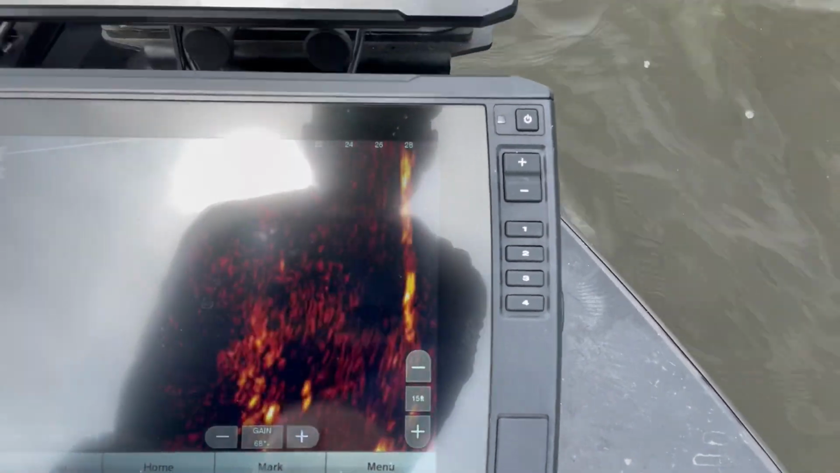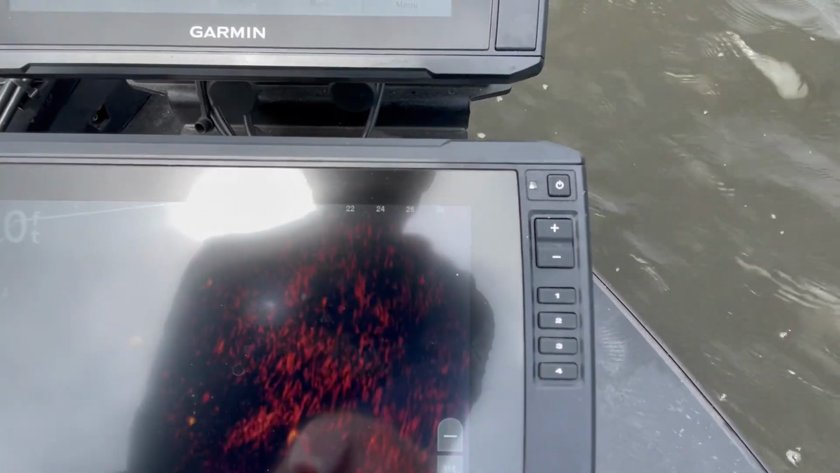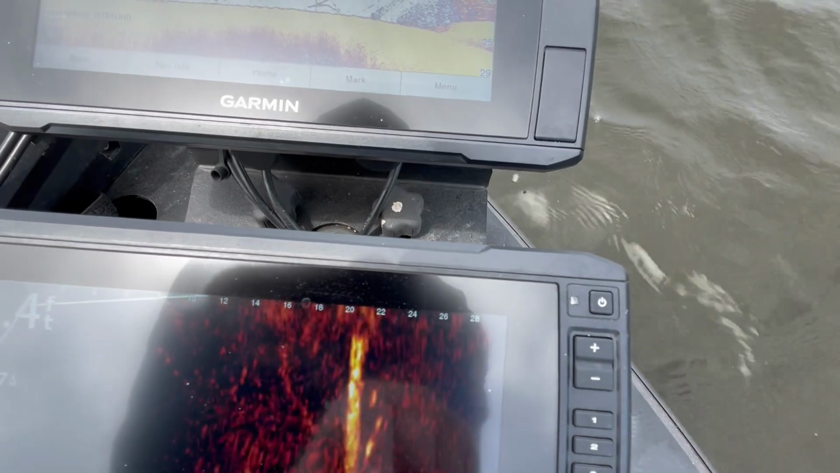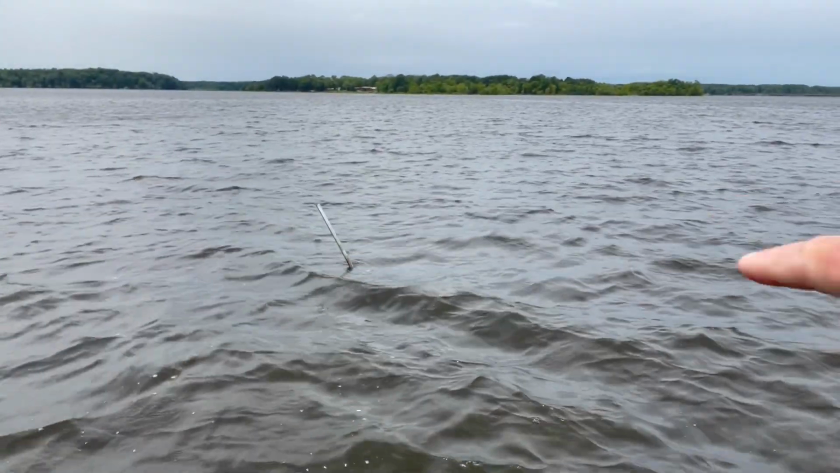So there's a brush pile that's sitting on it, and there's some crappie sitting on the back side of that brush pile right there. See them right there? You also have one sitting right over here suspended, some on the actual tree suspended. You see those? Those are all crappie right there. So I'm pretty close to the actual cover here. So this is a pipe that's marking the spot.